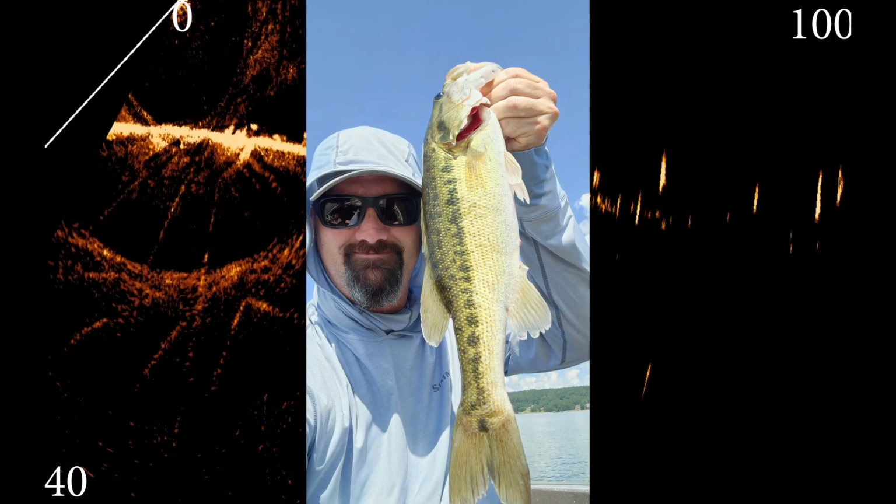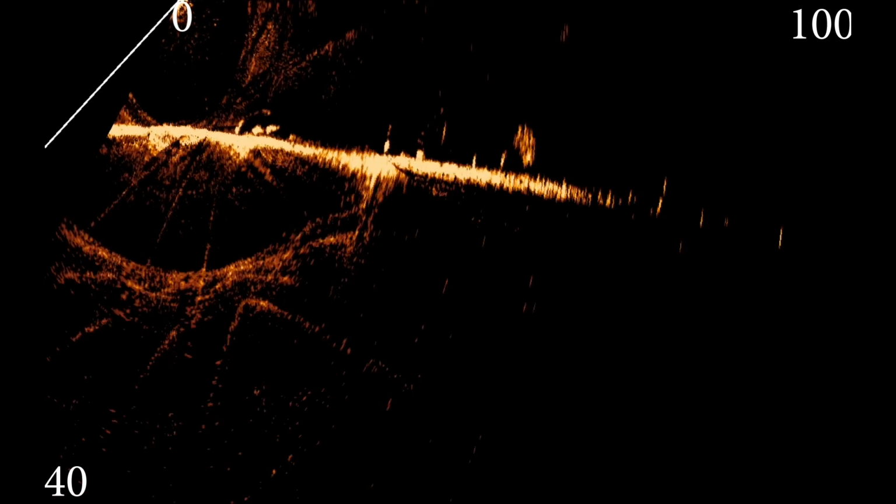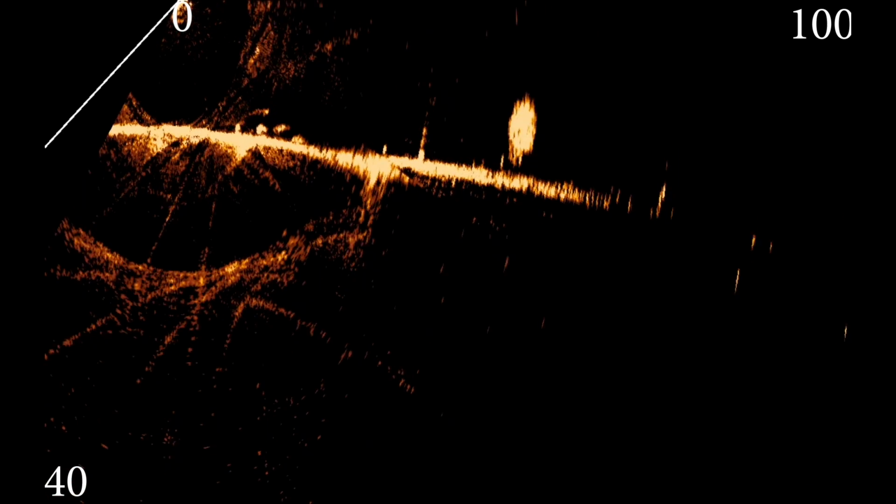I think I actually caught a 3-pounder, and I'll put a picture of it up. I did catch a 3-pounder on this spot. But that told me I was doing the right thing. When I disregarded all the stuff that I'd done before and ran all the way up and got to this area that I knew I'd caught them before, it told me this is where I needed to be.